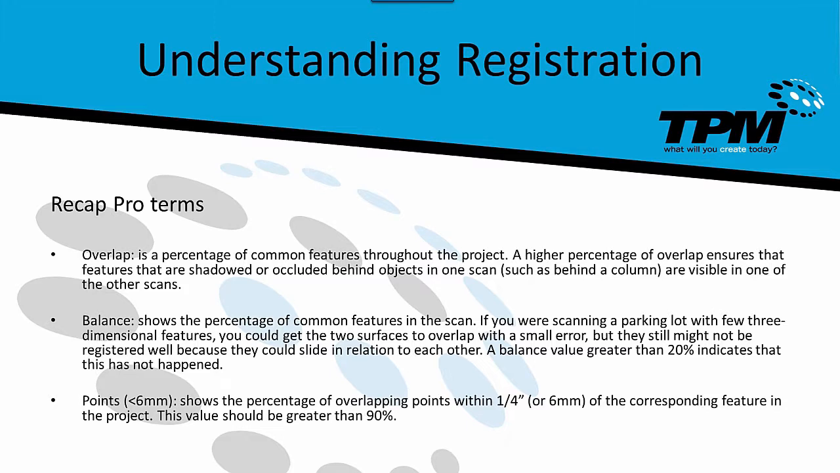Moving forward, to better understand registration, let's take a look at some of the terms that Recap Pro uses. Overlap is the percentage of common features throughout the project. Because scanning is a line-of-sight technology, objects can be obscured when you're scanning from a single position.